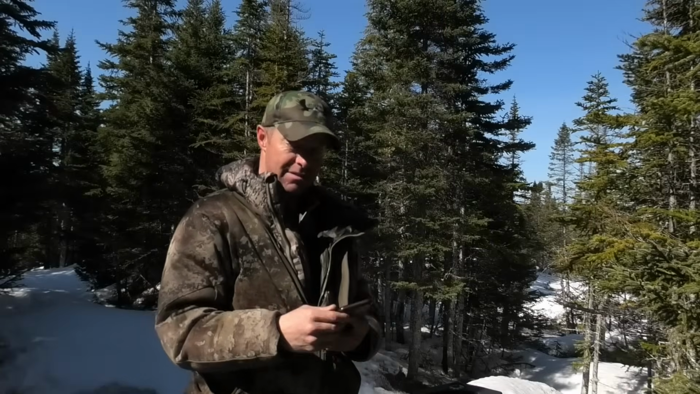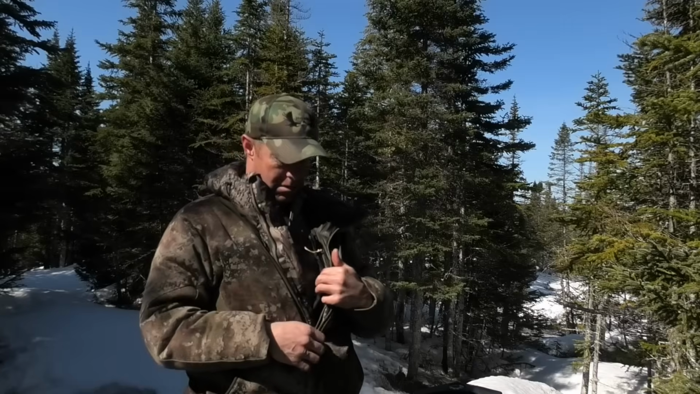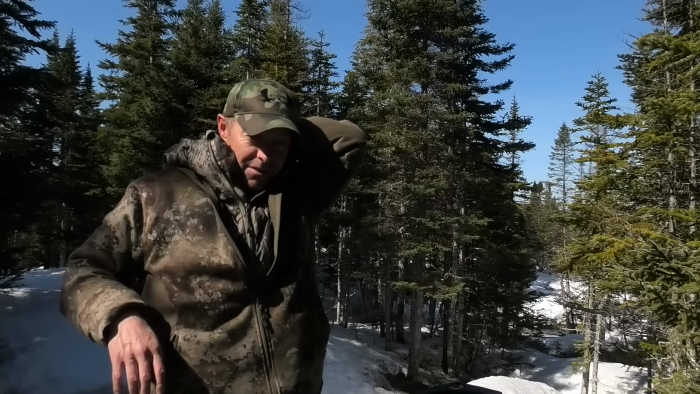Hoping that he's out by now. I don't know for sure, because I've seen tracks in the last 2 weeks. I've seen tracks in 2 different places, 2 different bears. So they say the biggest ones come out first, and this one is a big one. Of course, I got him on video back in December. So I'm hoping that he's out now, because we're getting low on snow, and I'm going to have to wait.